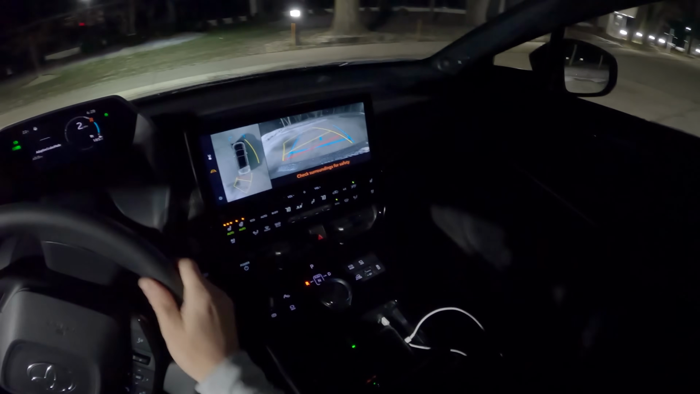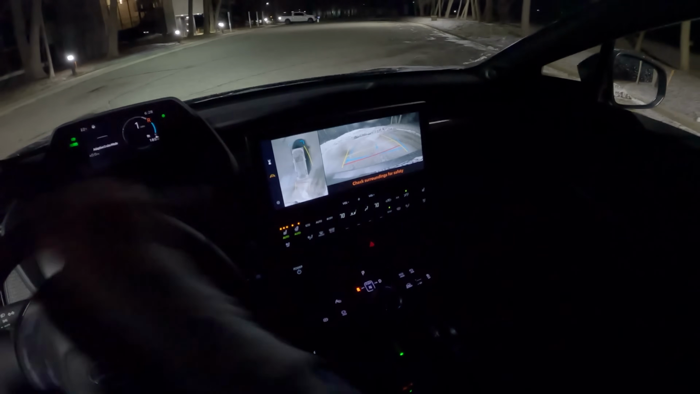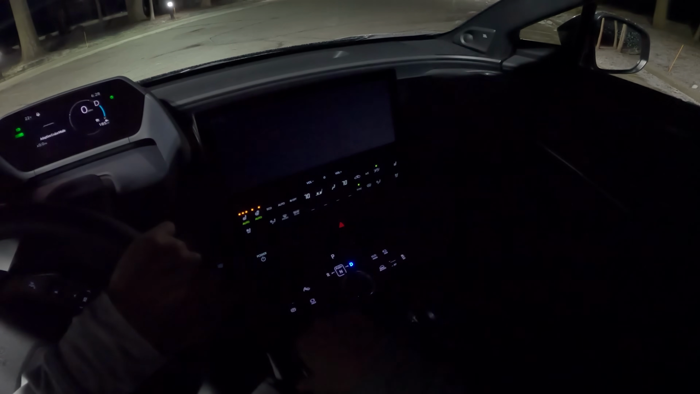Here's what our reverse camera looks like. One thing that's really cool about this bZ4x is that it will show you what is underneath the car as you reverse. It'll kind of paint a picture of what's under you based on what the camera's seen before.